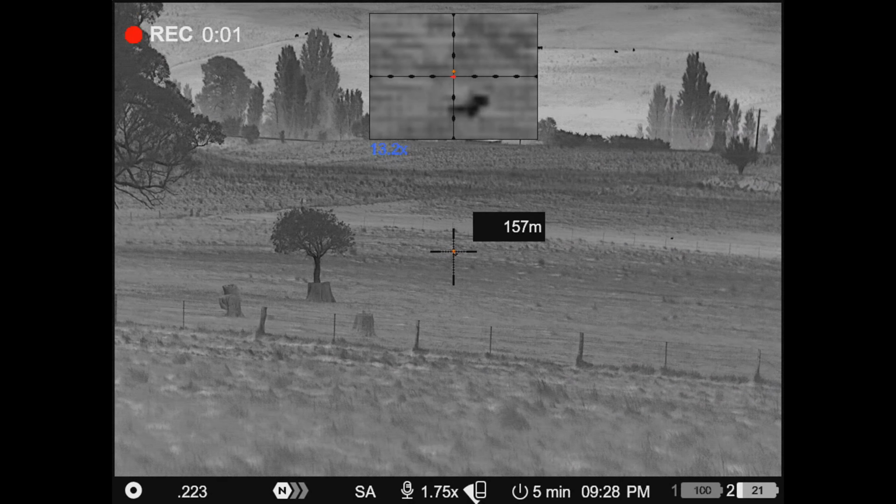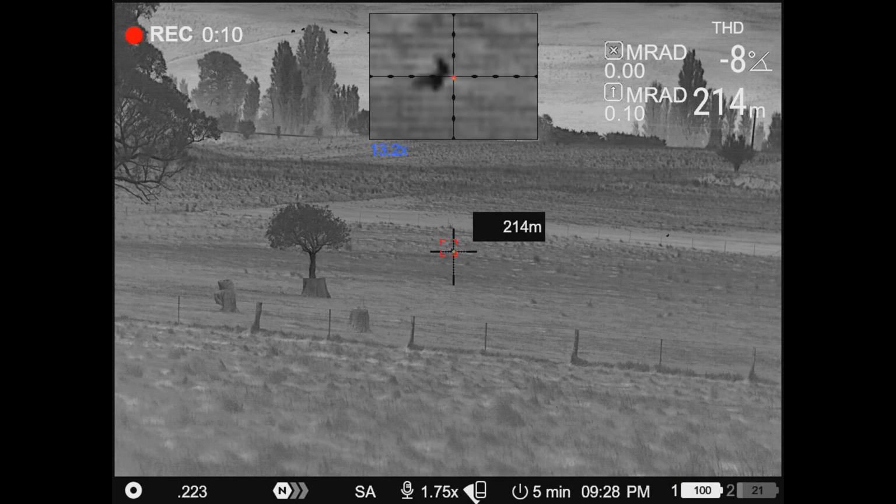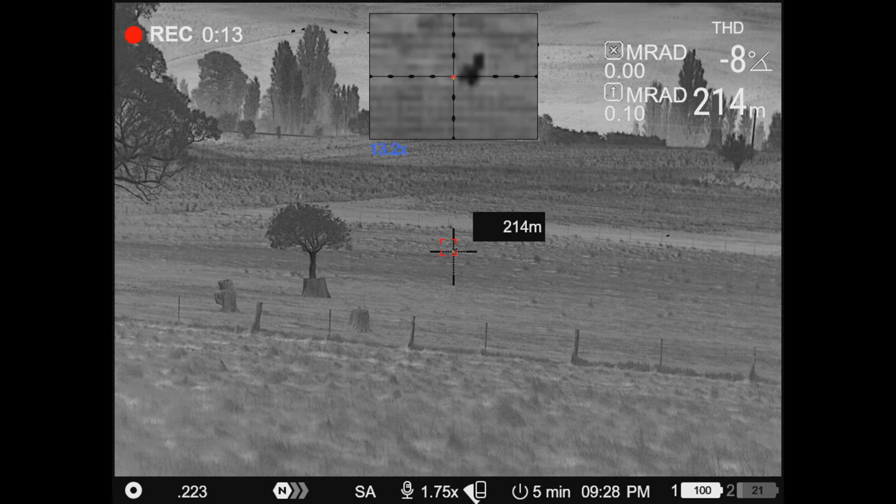Unfortunately, we didn't see any foxes at this stage. I still didn't believe the foxes actually exist in Victoria, as the previous night with Rob I hadn't seen any either. But we managed to knock over a few hares.